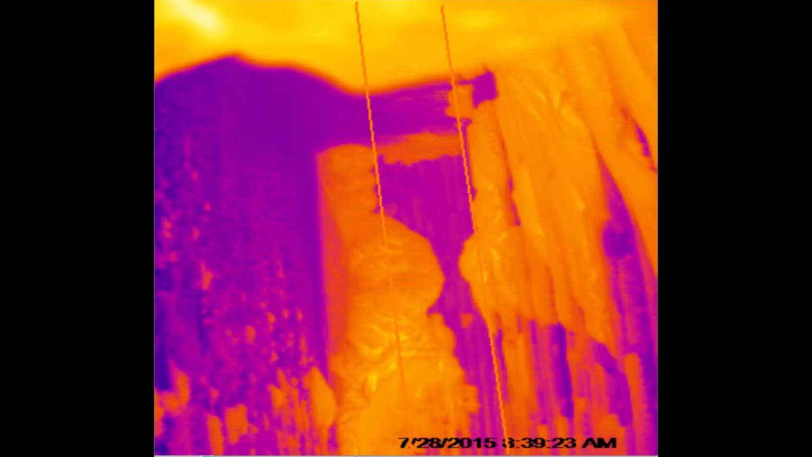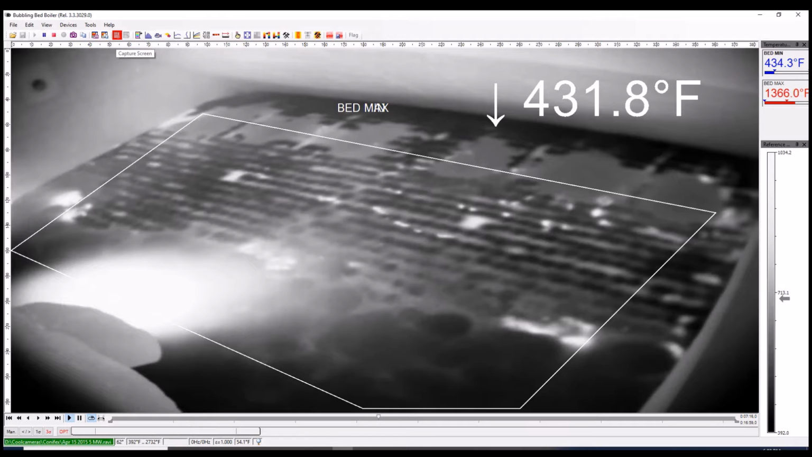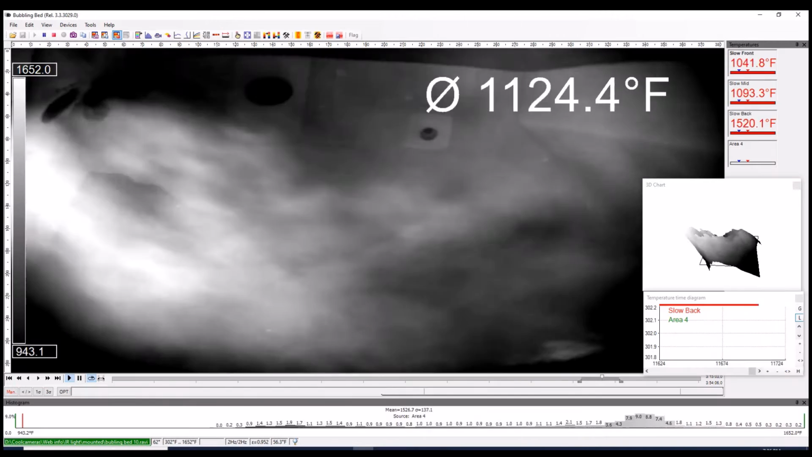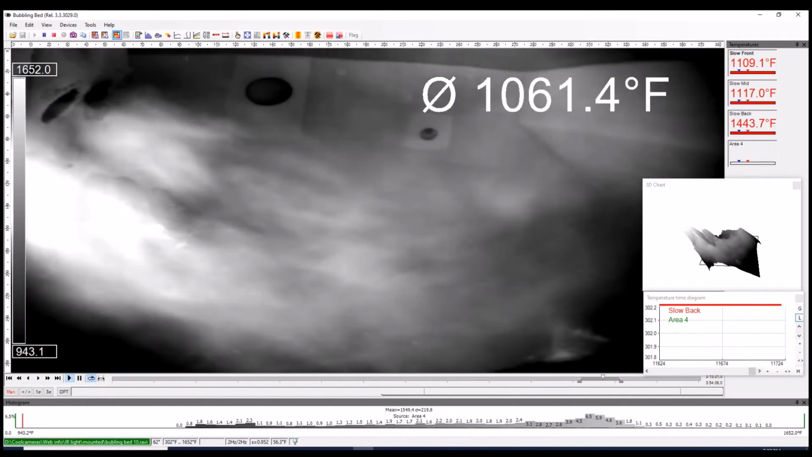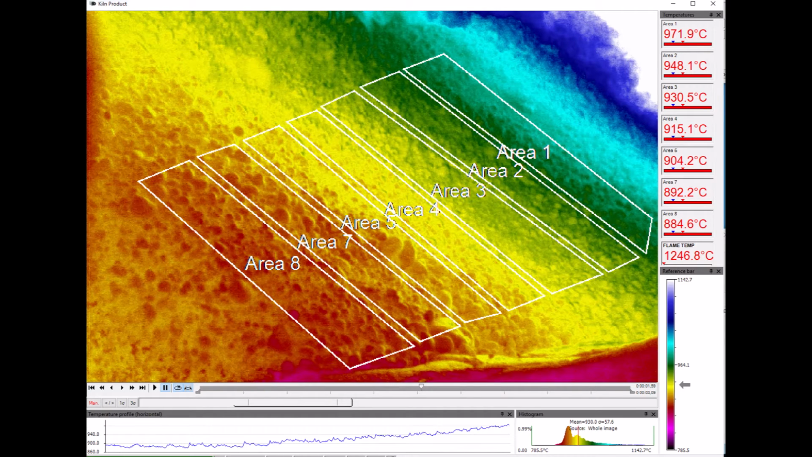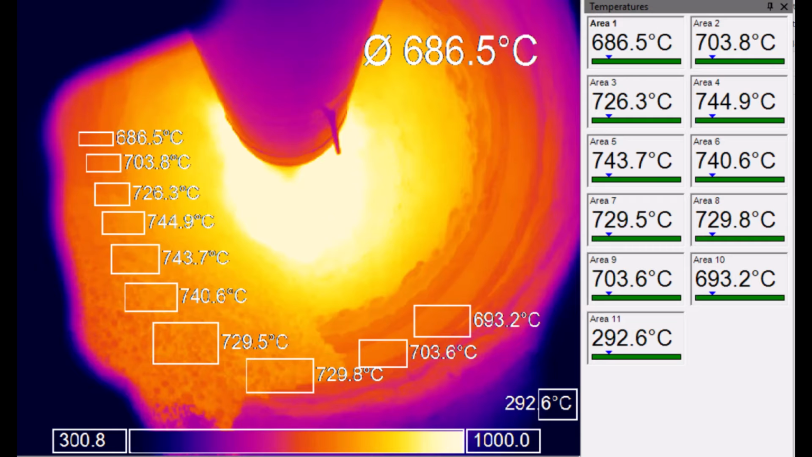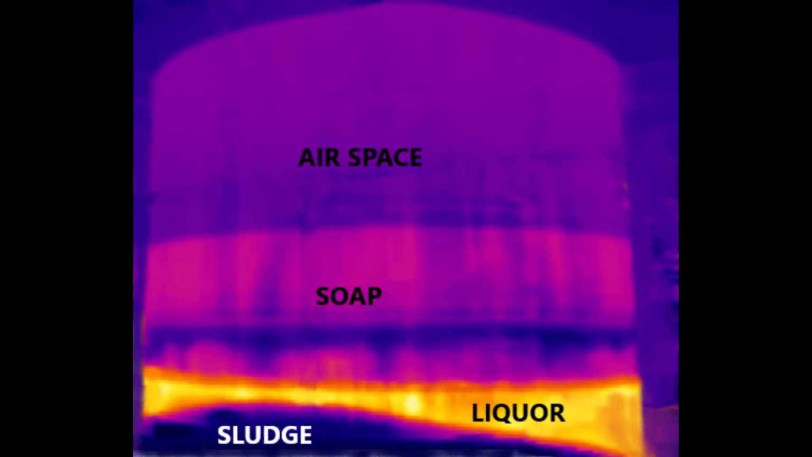Some of the harsh continuous applications for the air-purged imager are upper recovery boiler monitoring for salt cake buildup, power boiler bubbling bed, sand circulation, bubbling bed hog piling, kiln hot end monitoring. Some less harsh applications include tank interface monitoring and flue gas duct buildup.